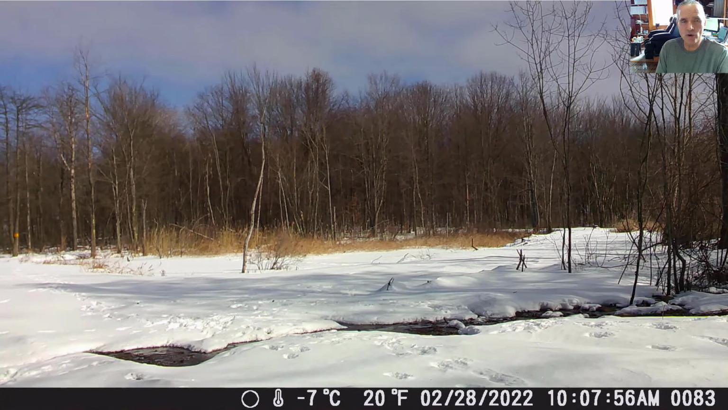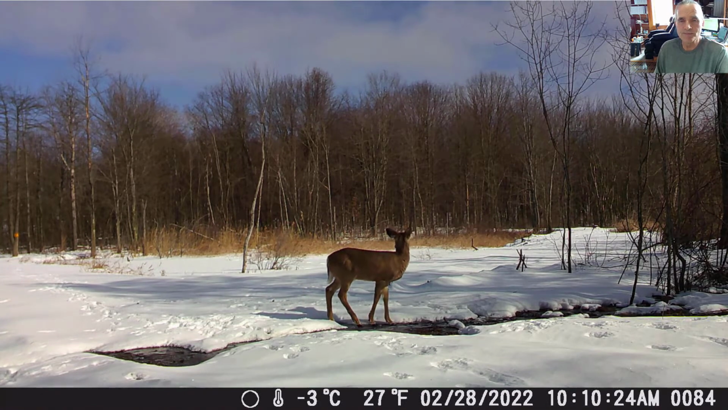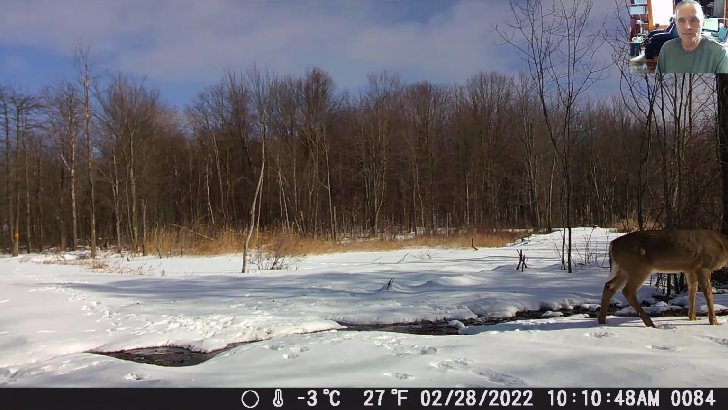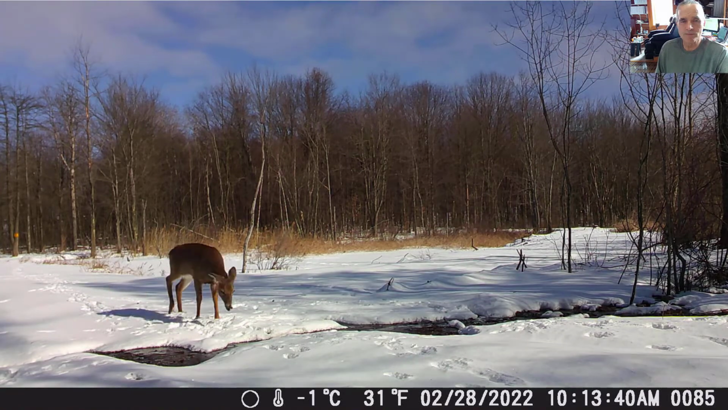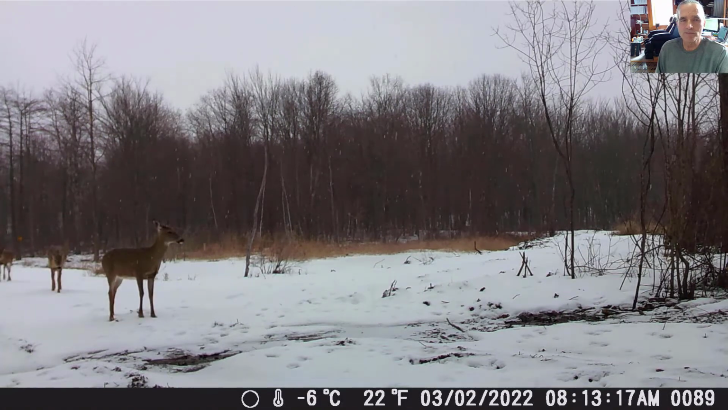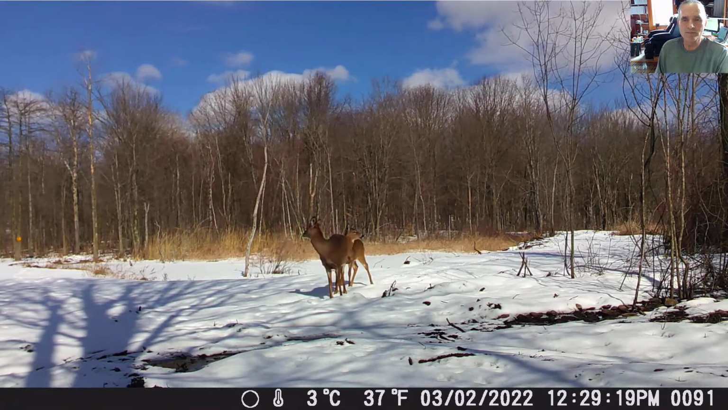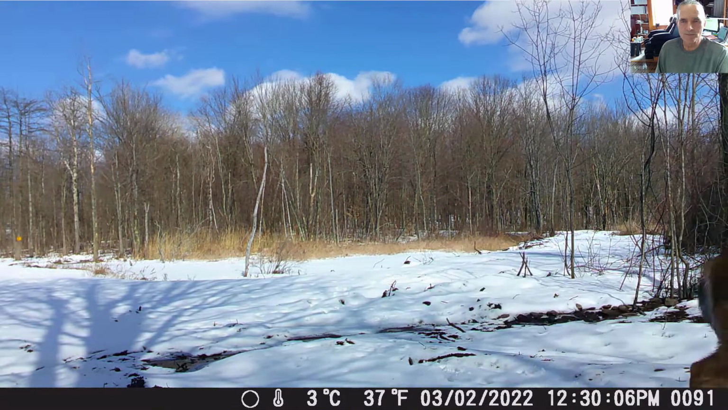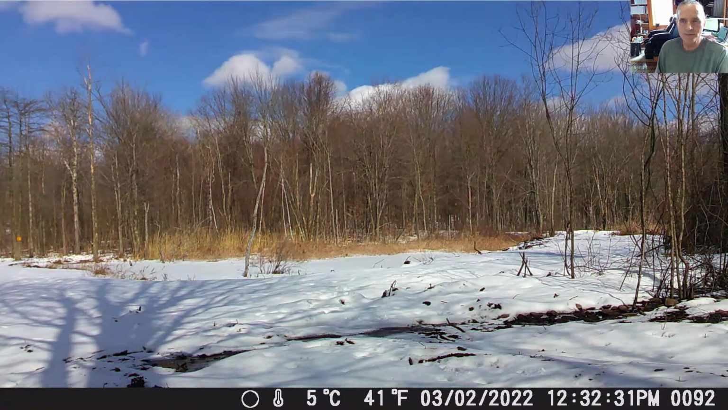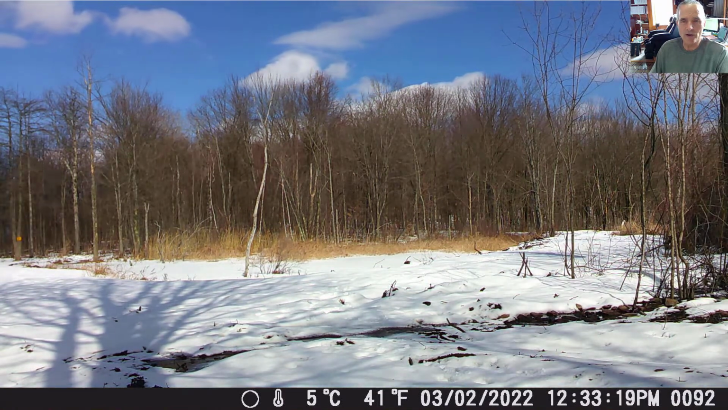So look in the background, you see the deer working their way around back there. If you're looking way in the background, you'll see the deer moving way back there.